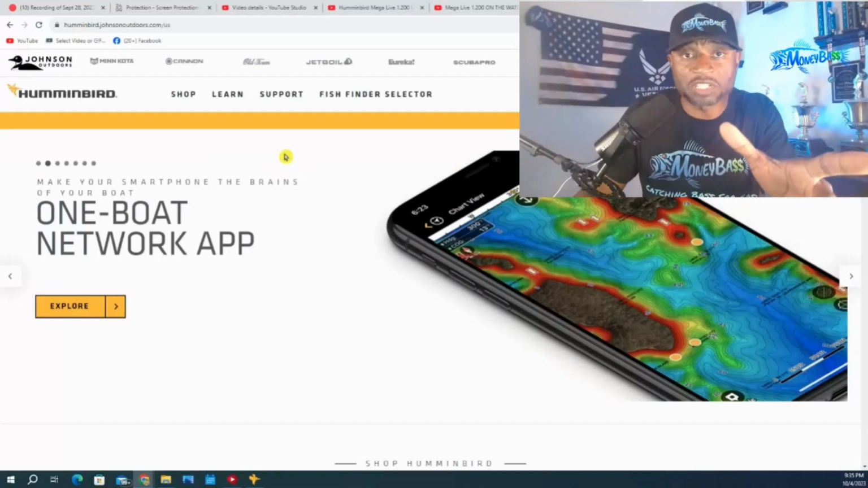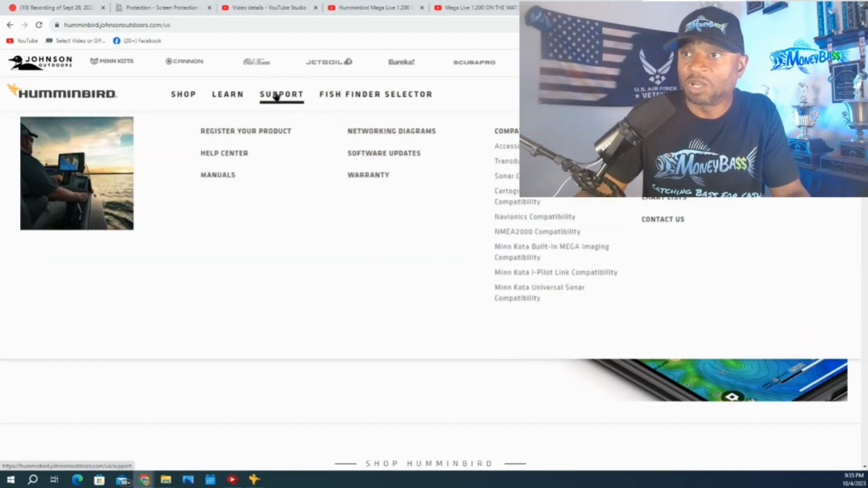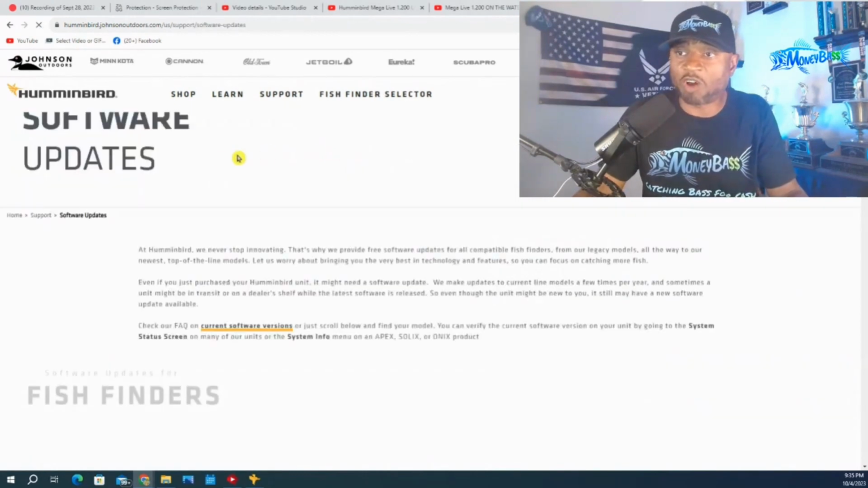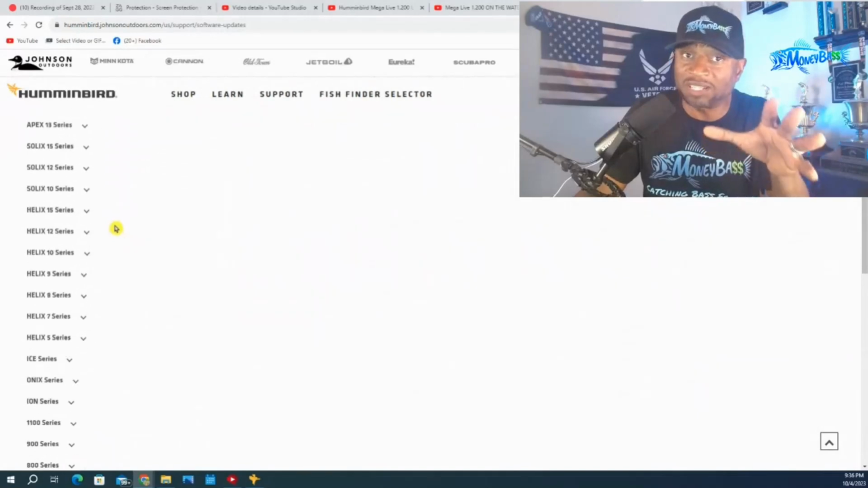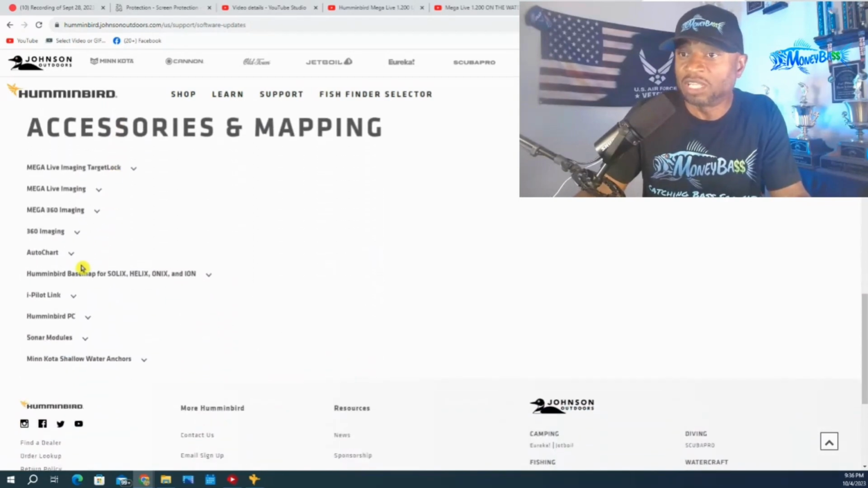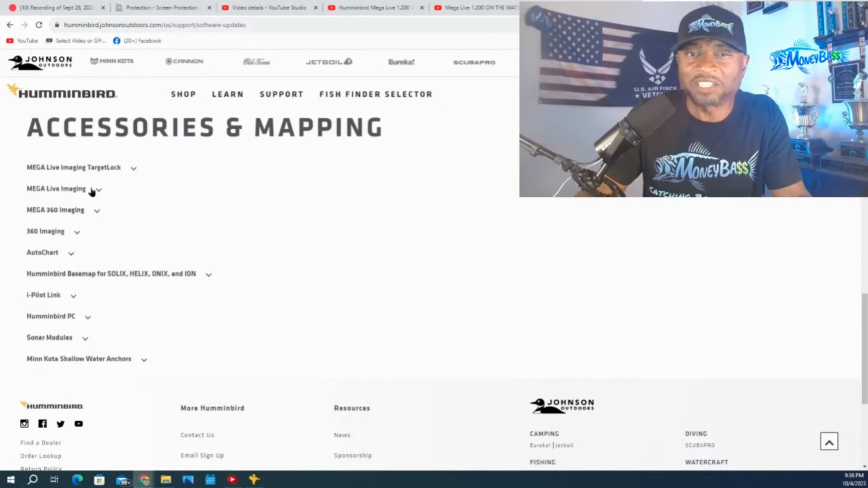First, go to humminbird.com, and click on the support tab right here. Once you click on that, it will take you to software updates. Under software updates, scroll down until you find the system that you want to update. Right now, we're worried about the Mega Live update, guys. So we're going to scroll all the way down until we see the Mega Live update. Like I just mentioned, Mega Live Imaging Target Lock is also an update that is available. But let's take a look at the Mega Live Imaging.